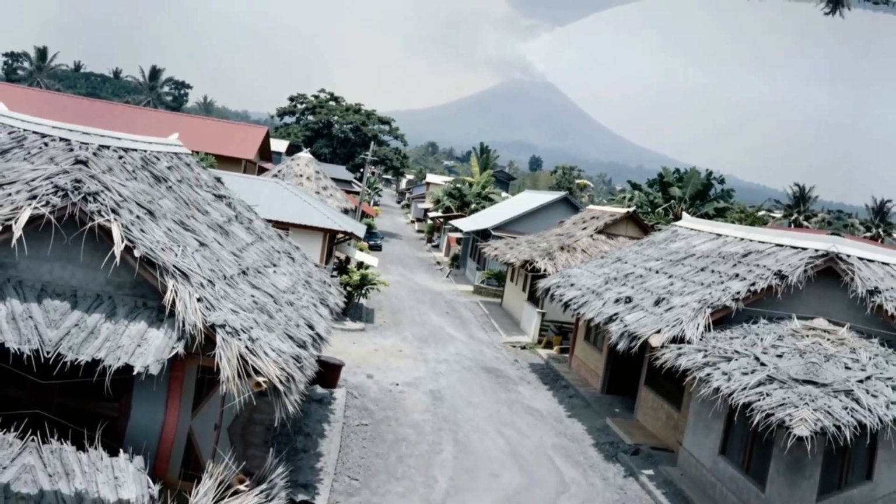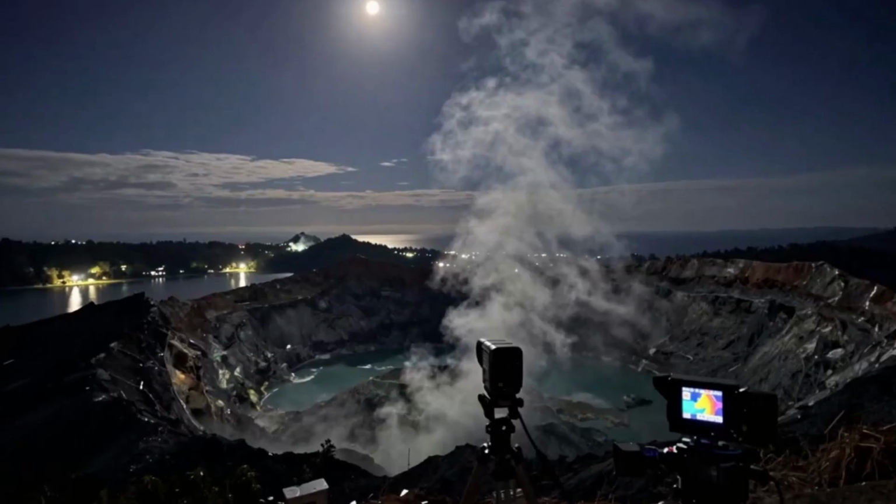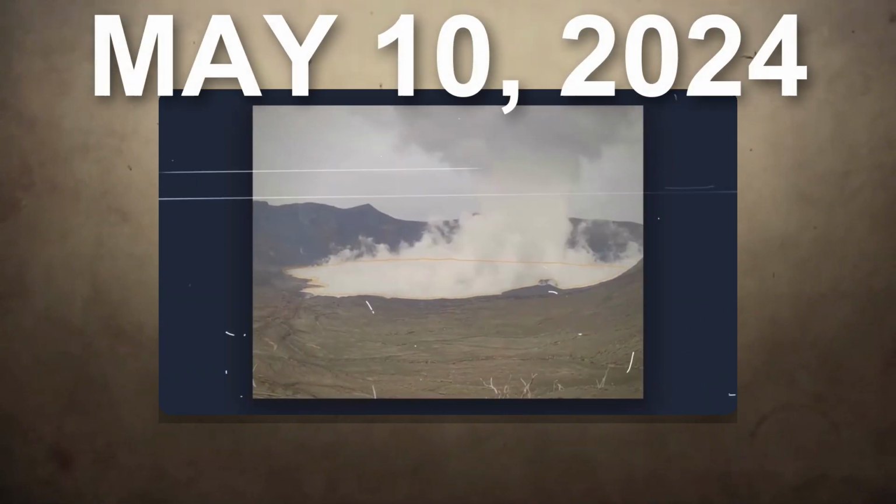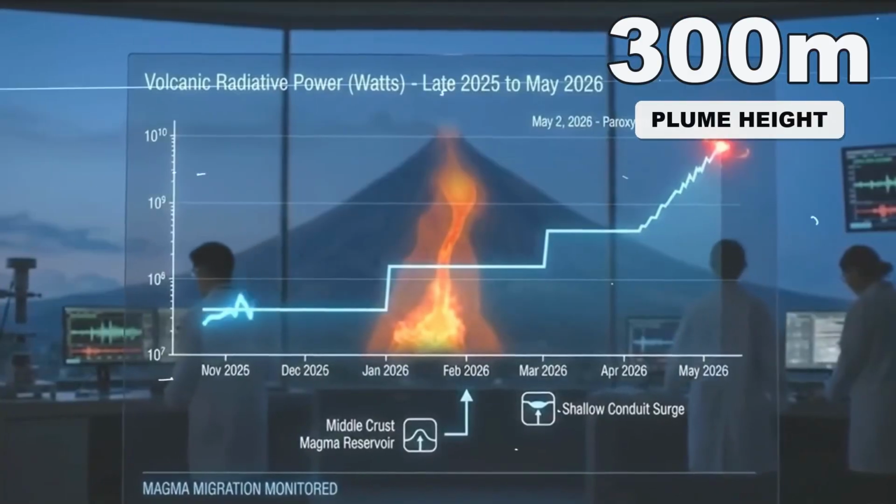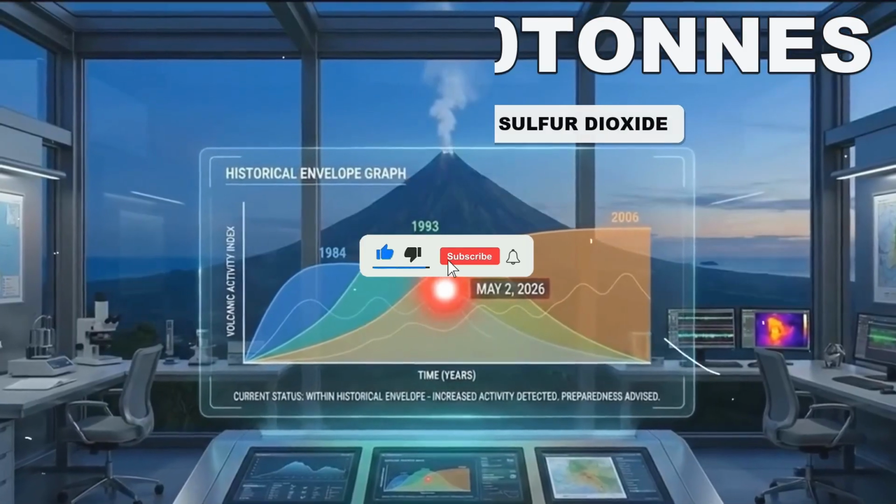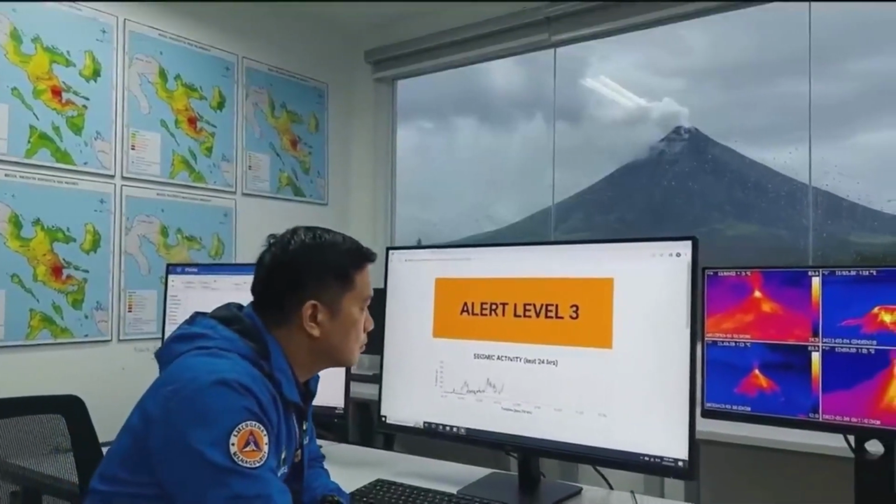The 500,000 people who live within the wider 14-kilometer danger zone are not just statistics. They are families, farmers, and fishermen who must weigh the rumbling of the earth against the needs of today. And it is still not over. The unrest continues. On May 10th, 2024, another phreatic eruption occurred, smaller this time, producing a 300-meter plume. The sulfur dioxide emissions continue to fluctuate, sometimes reaching over 4,000 tons per day. The volcanic tremors persist.